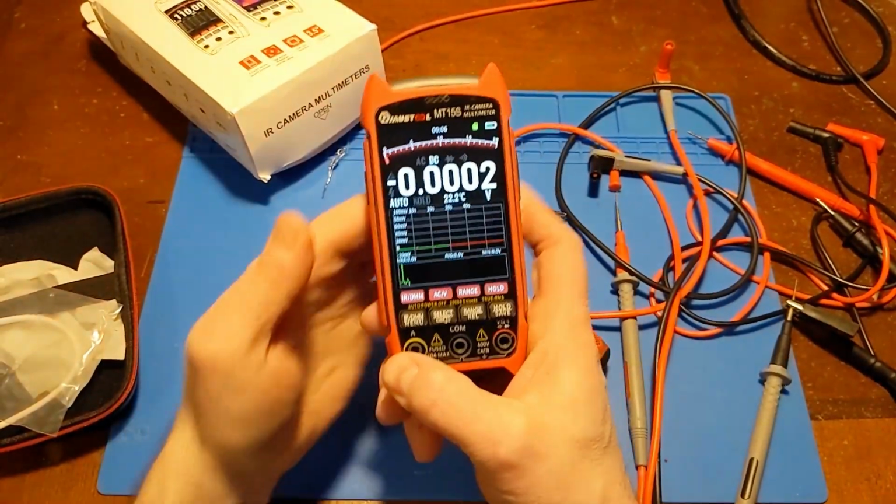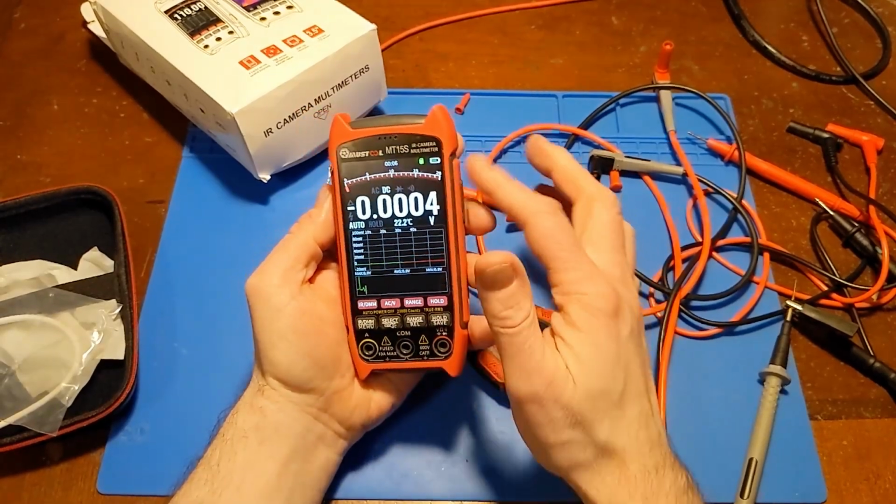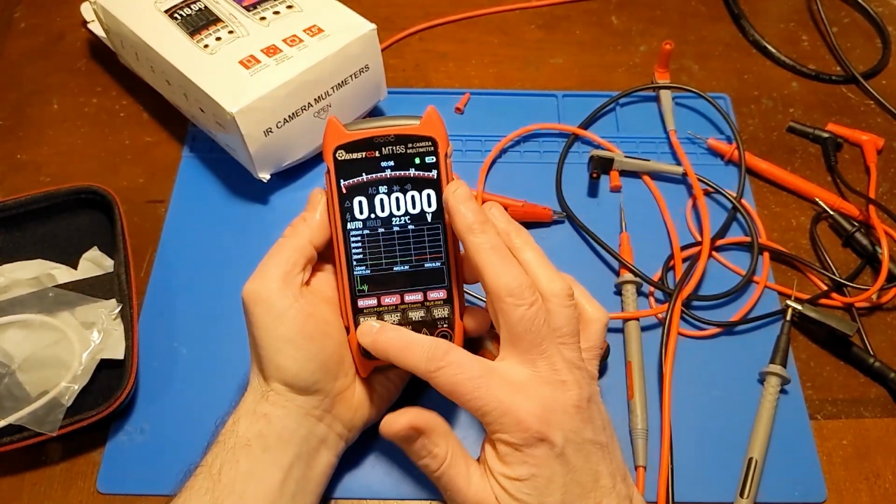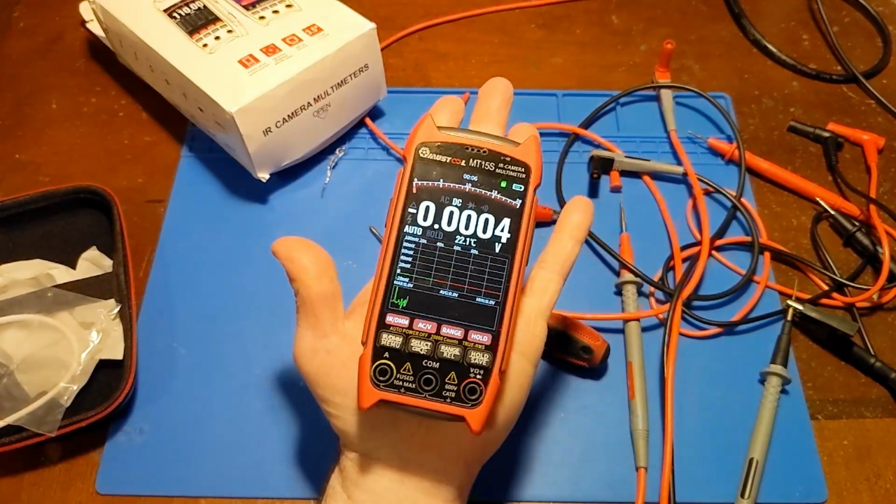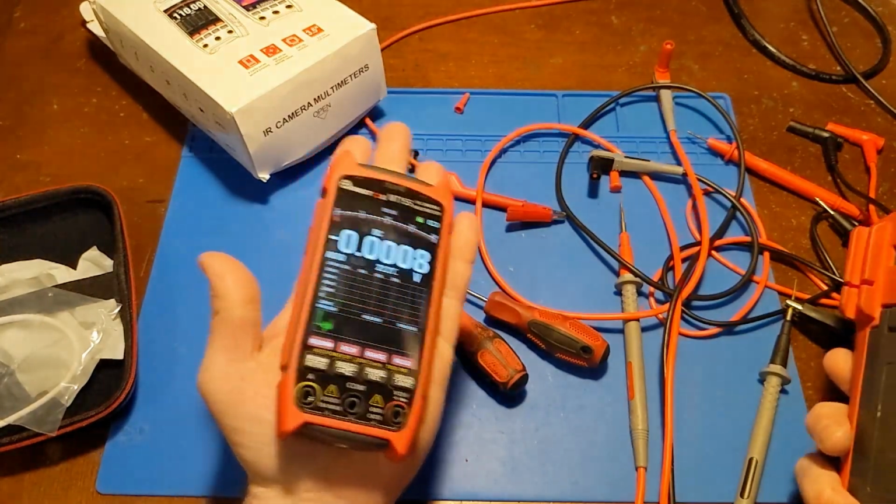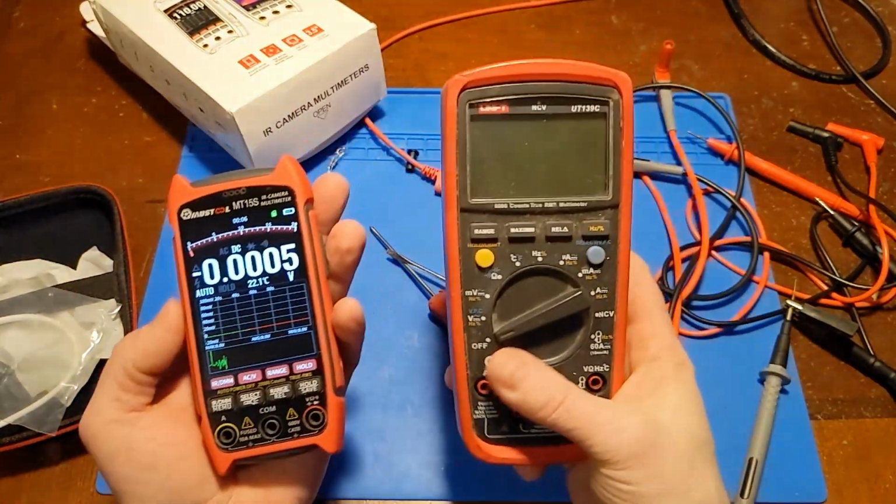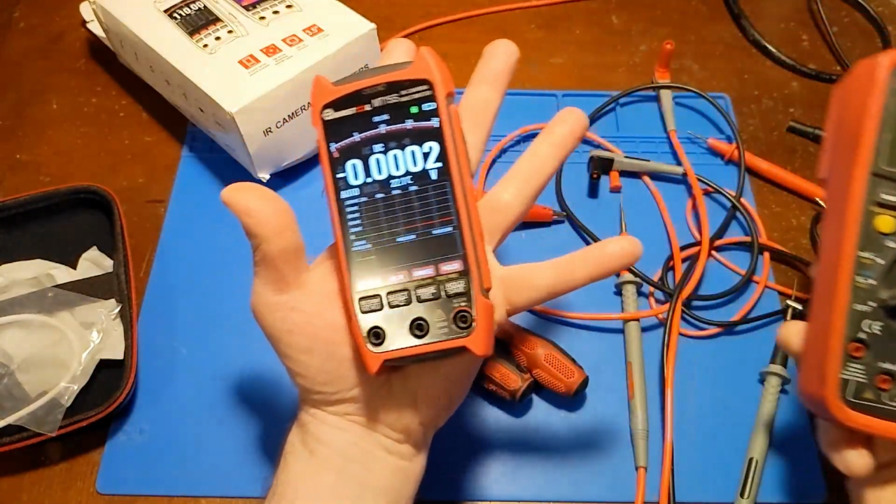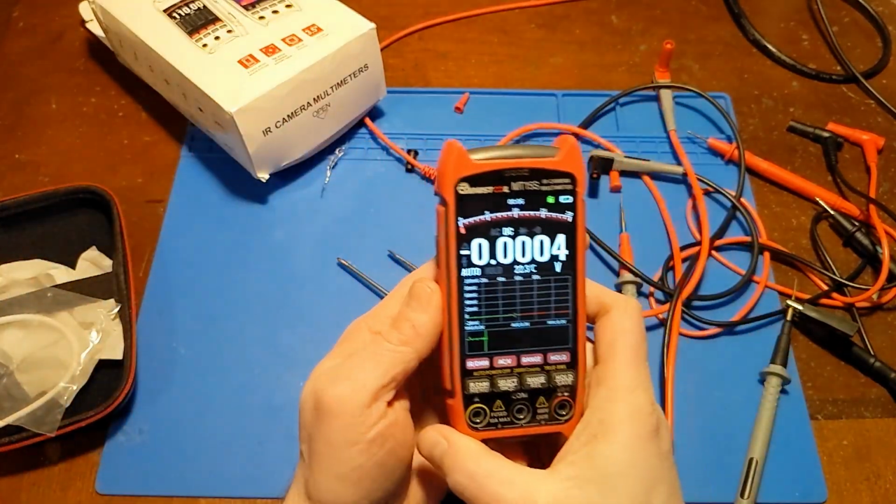And there is a little bit of a learning curve just because it does have so much going on. You kind of have to not necessarily memorize, but just kind of get a feel what all the buttons do and where they're at. And it's small. I mean, that's not necessarily a bad thing, but she is pretty dainty. This is more of a traditional sized multimeter, and yeah, she's pocket sized. But again, that's not necessarily a bad thing.